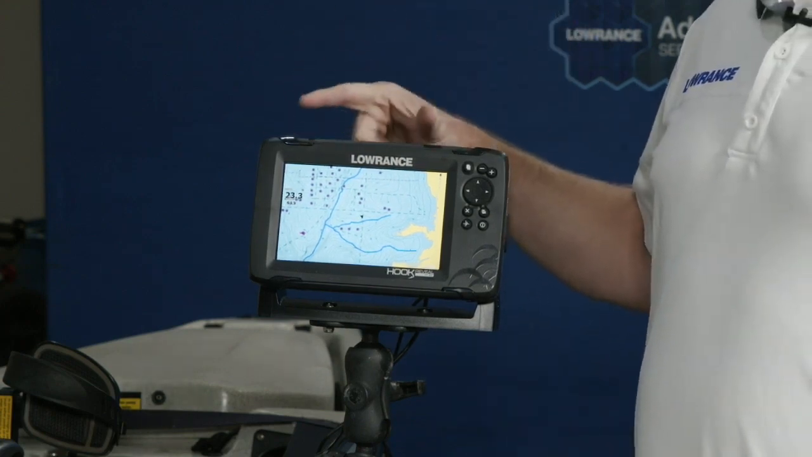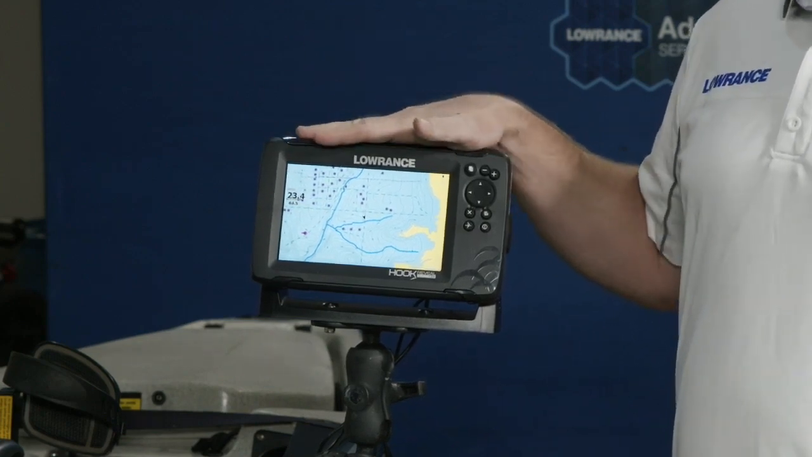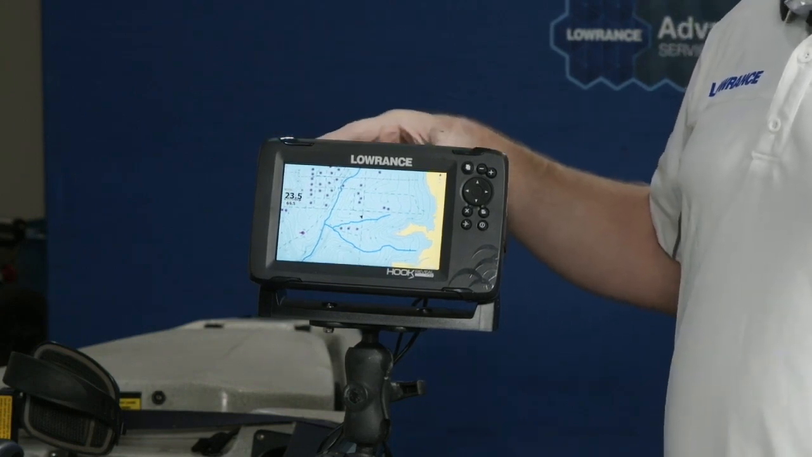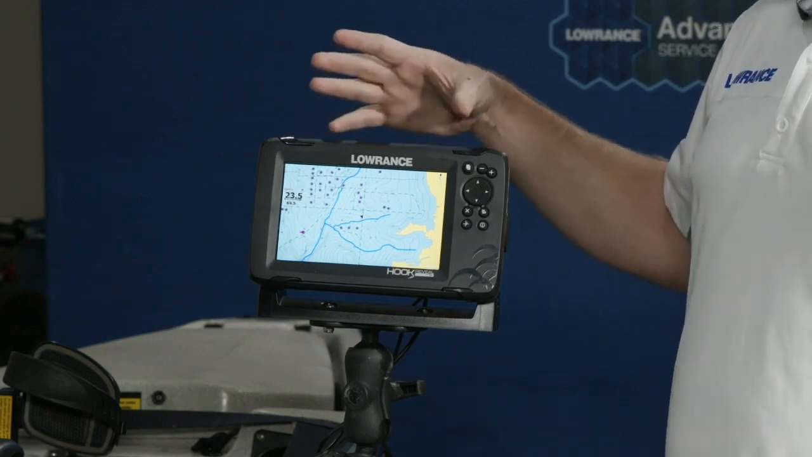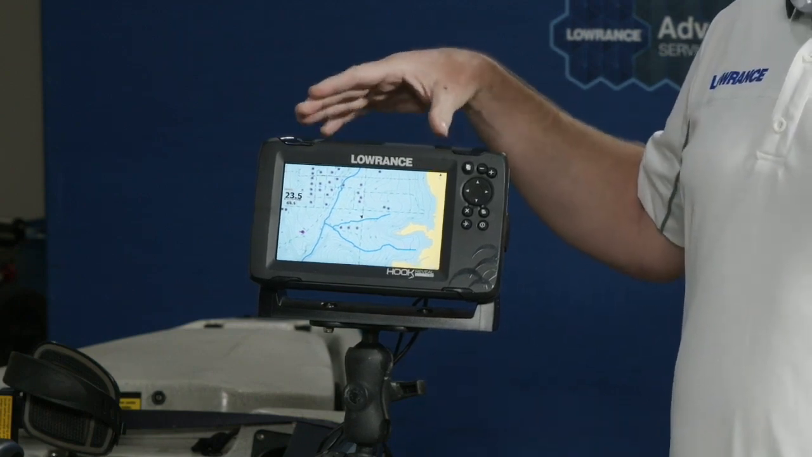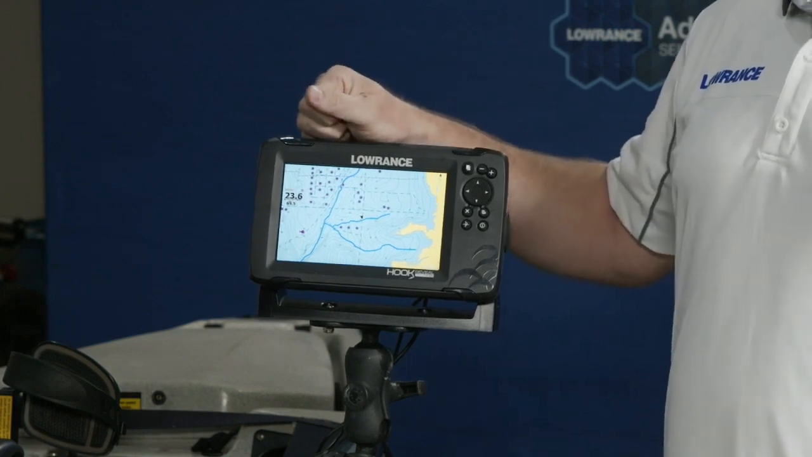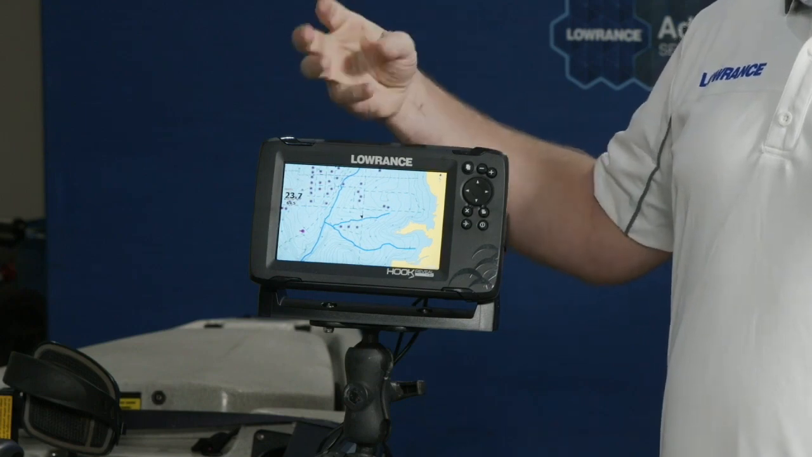If the mapping built in is not good enough for you, we've added Genesis Live to this product as well. So again, talking about those pillars of technology that we like to build upon within Lowrance and get into all of our products as soon as we're technically capable, Genesis Live is a new addition to the Hook Reveal units. Genesis Live allows you, just by putting in a blank SD card, there's no subscriptions, no uploads and downloads, nothing you have to jump through hoops for.